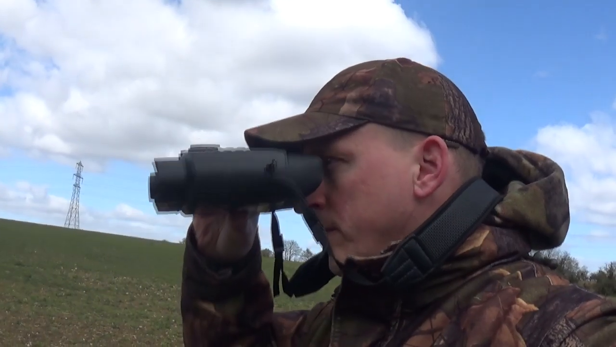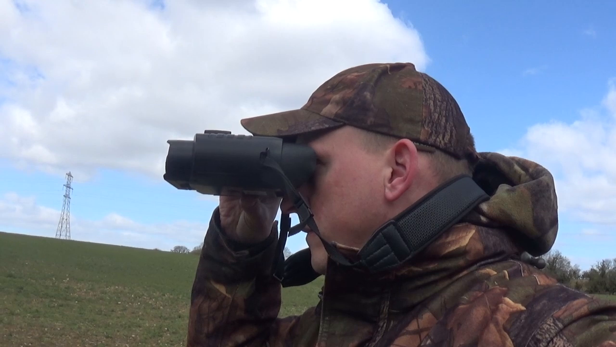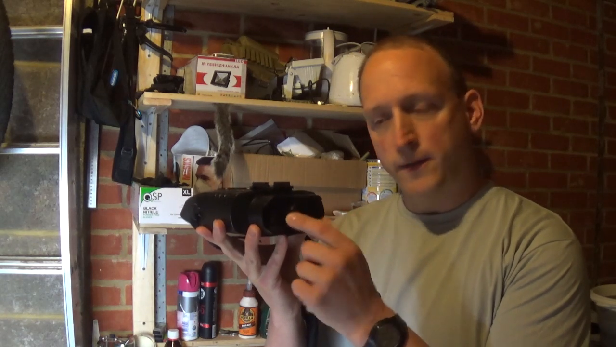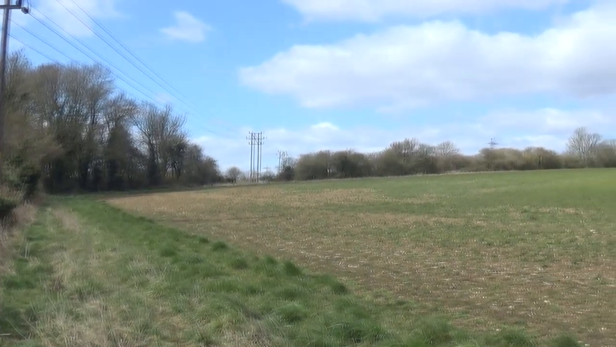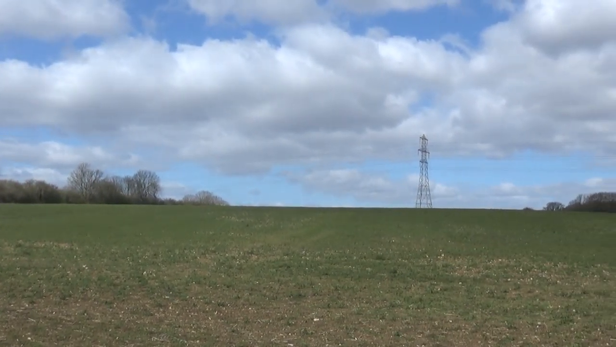So, as I say, it's perfect for during the day as well. If you're using it during the day, because this is a night vision unit primarily, there's no infrared filter on the lens or on the CCD inside. So it comes with a plastic lens cover that you just snap on, which is essentially an infrared filter that allows you to use it during the day. Perfect for scanning across fields, scanning down under hedgerows, and just for getting a good view of what's going on around you.